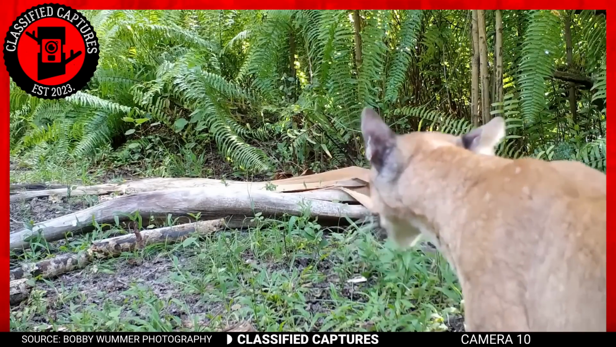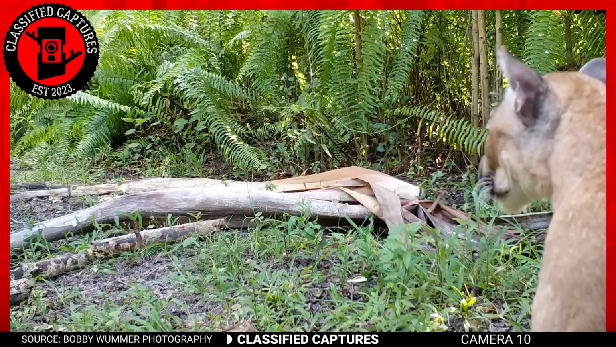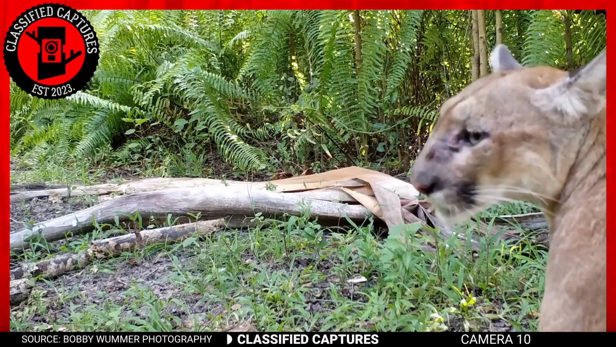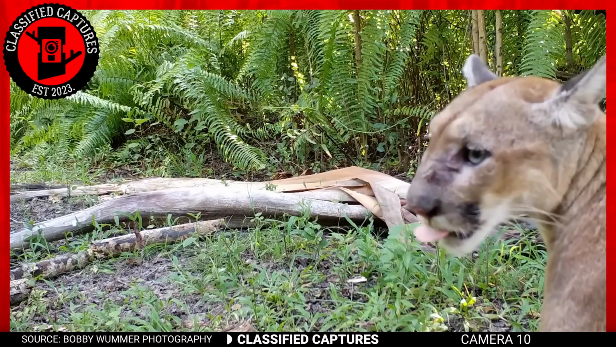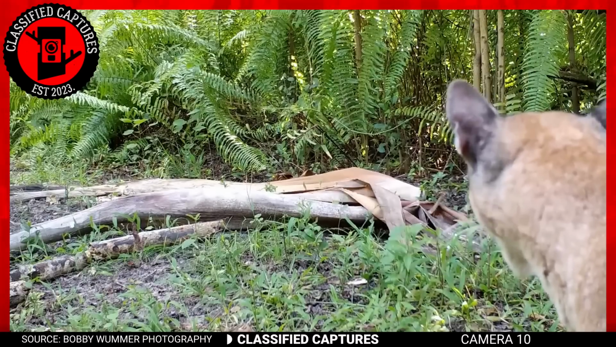Love is a beautiful thing, not just for humans, but for animals as well, and these panthers know it, at least until the mating season is over. In this trail cam footage, we see a female Florida panther calling out to her partner.